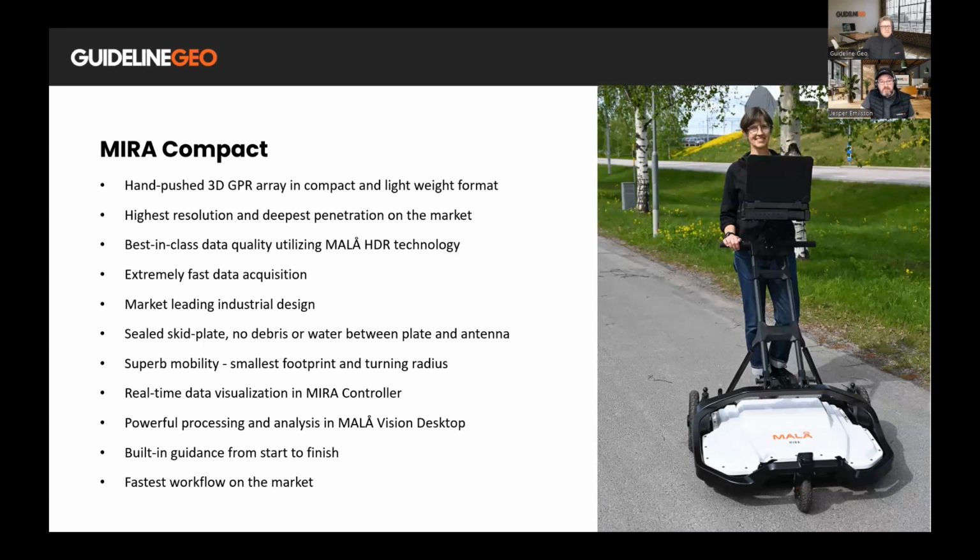As a summary, the MALÅ MIRA Compact is a hand-pushed 3D GPR array in compact and lightweight format. It provides the highest resolution and deepest penetration on the market. It's best-in-class data quality utilizing MALÅ HDR technology. It's extremely fast. We are using real-time sampling, and it's important. Maybe not obvious if you're hand pushing it, but we use that time to do a lot more stacking and to get very good quality noise-free data.